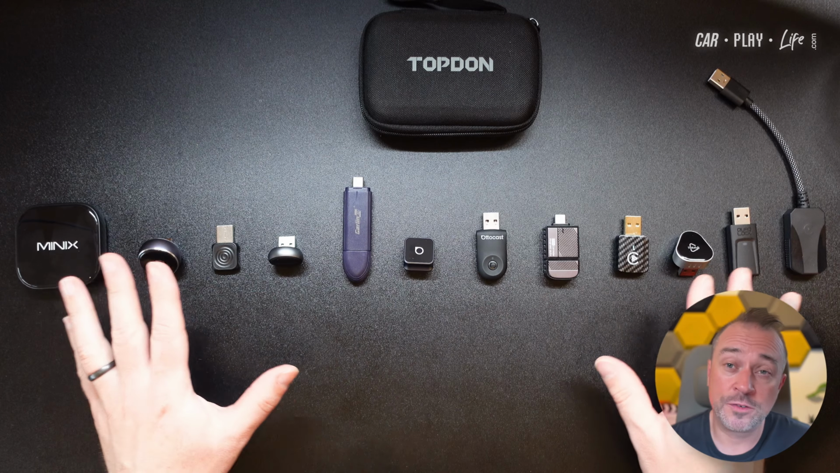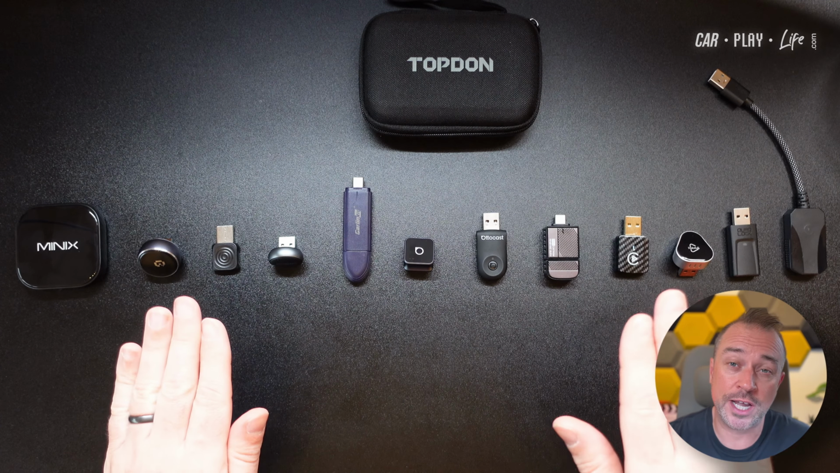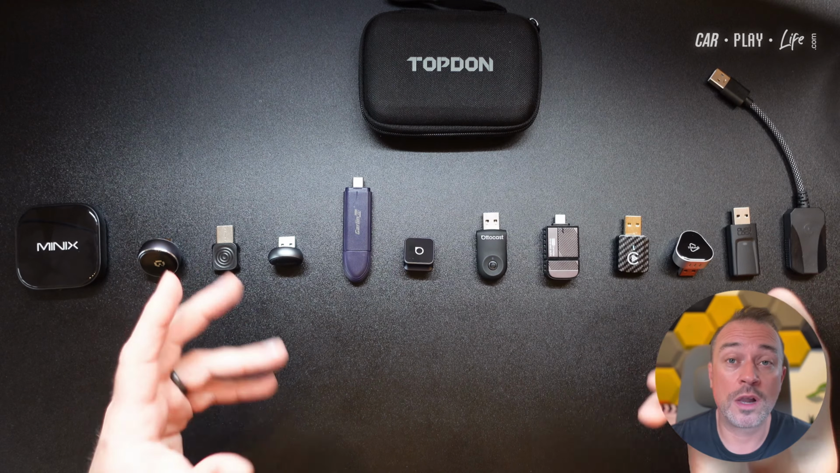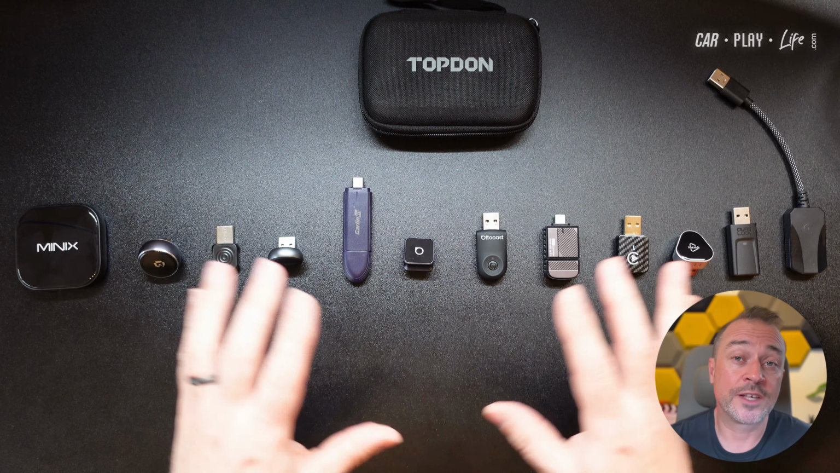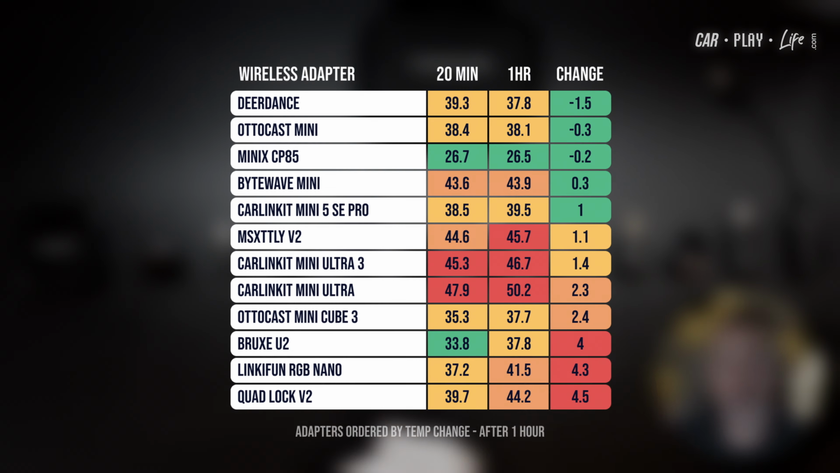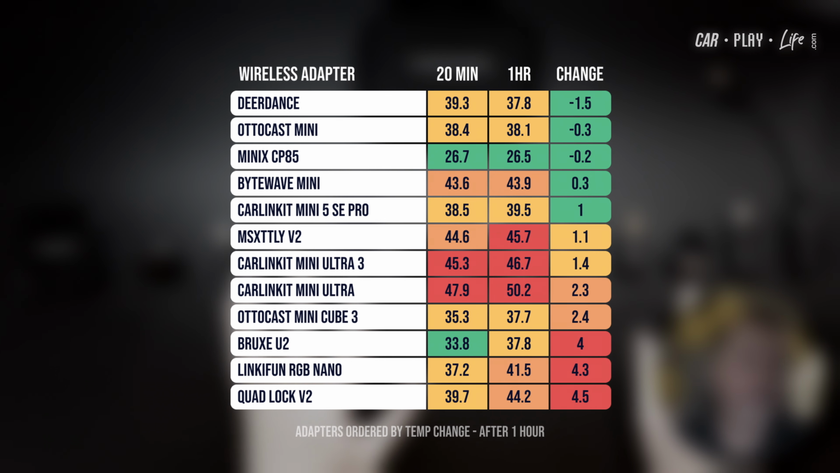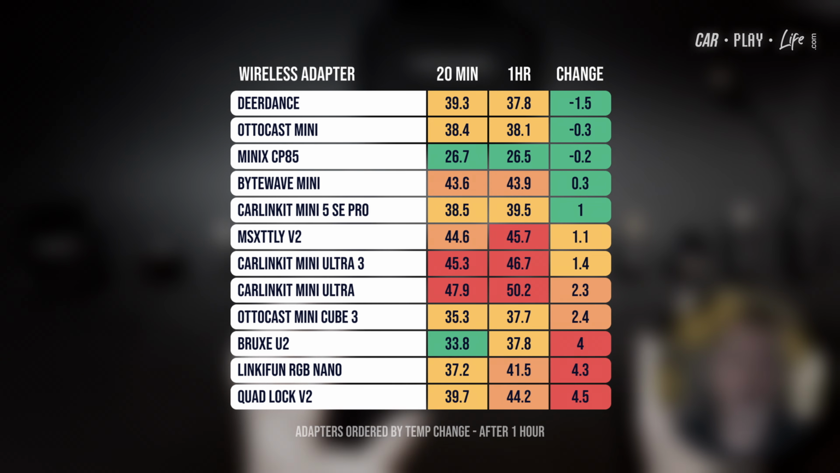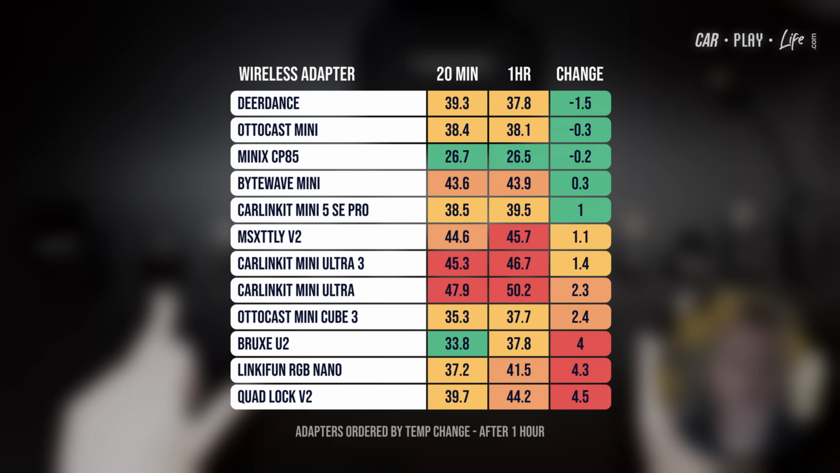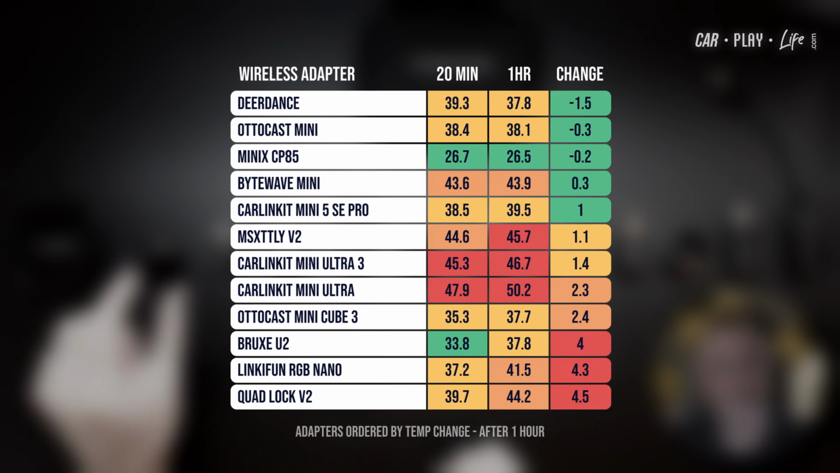Now, if you factor in their 20 minutes to an hour temperatures and their fluctuation changes, basically meaning how well are they distributing and exiting that heat long term, you'll get some surprising results. Now, the worst was the RGB Nano. It performed relatively average overall, but its temperature increase was 4.3 degrees difference between idle and an hour, alongside the Brooks, which is also a surprise considering its thermal materials really didn't help it.